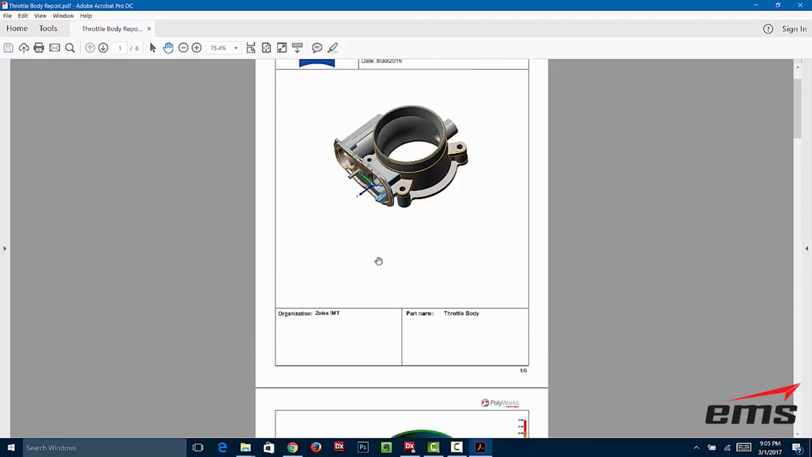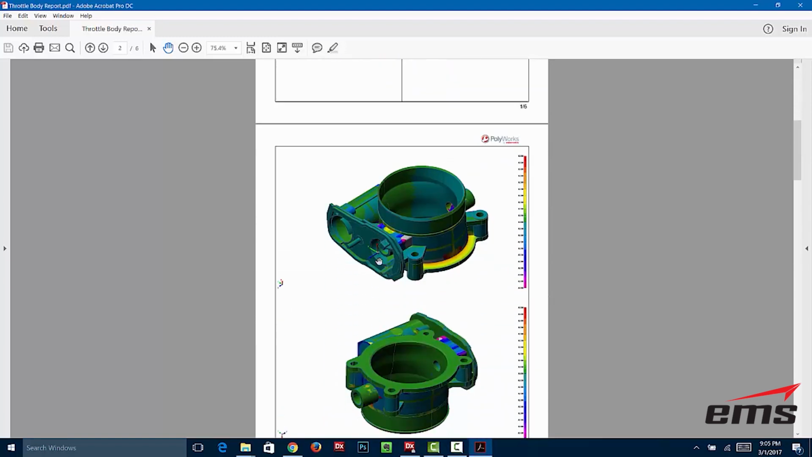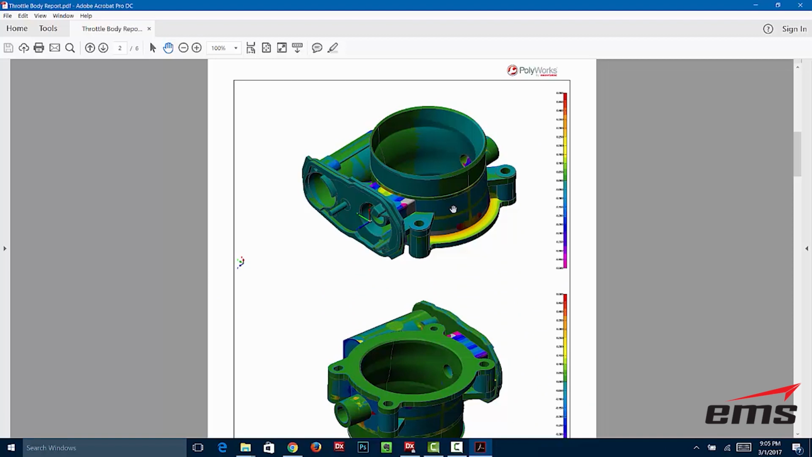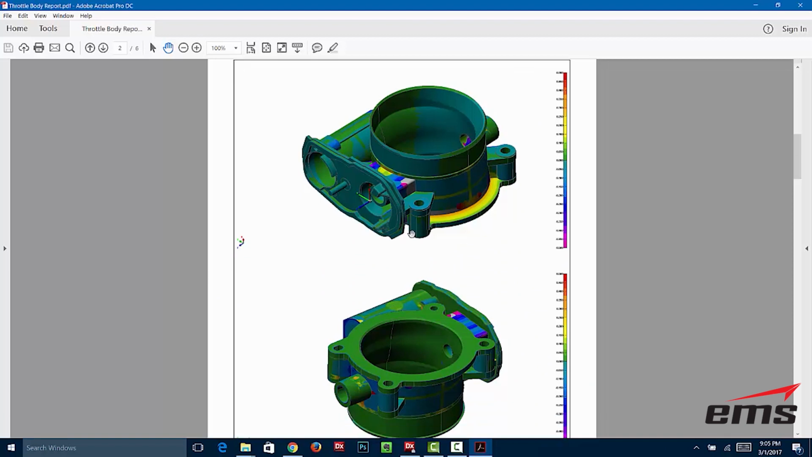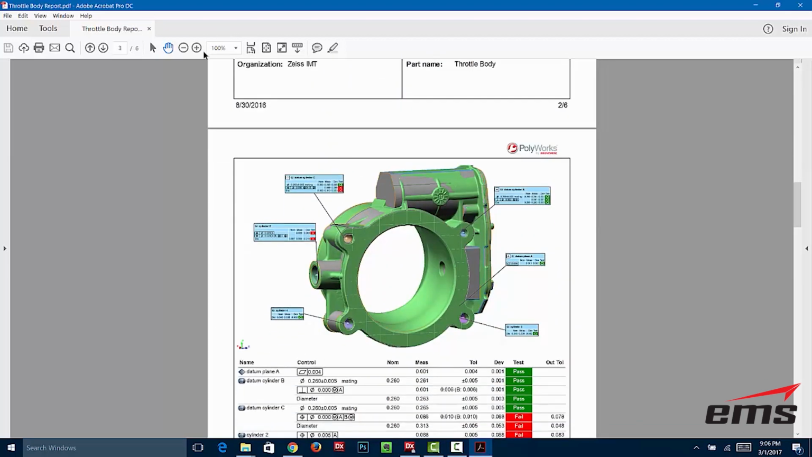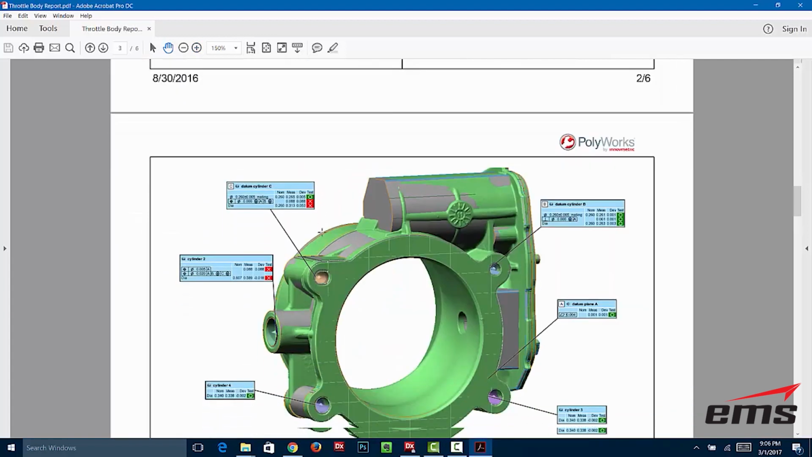So there's your nominal CAD. Here's our scan data, and same kind of thing we showed in reverse engineering, that heat map, where we're looking at the accuracy of it. Okay, so you can see what that report looks like, and then we can do very specific GD&T callouts. The heat map is nice, but it doesn't give you a lot of very specific information. So now we can check things.